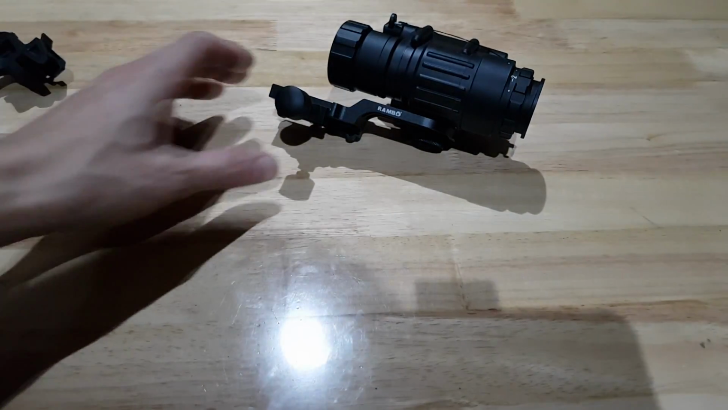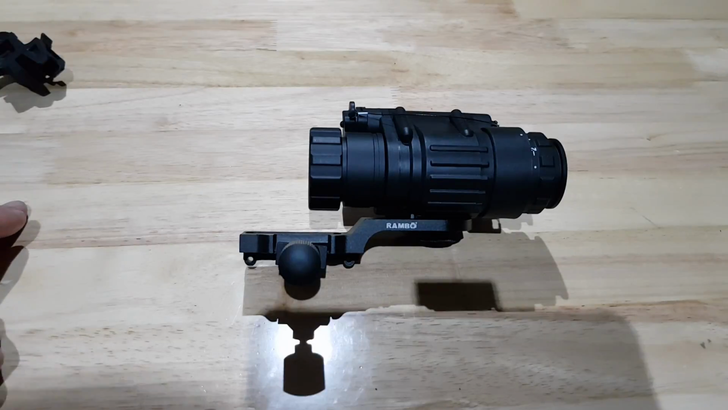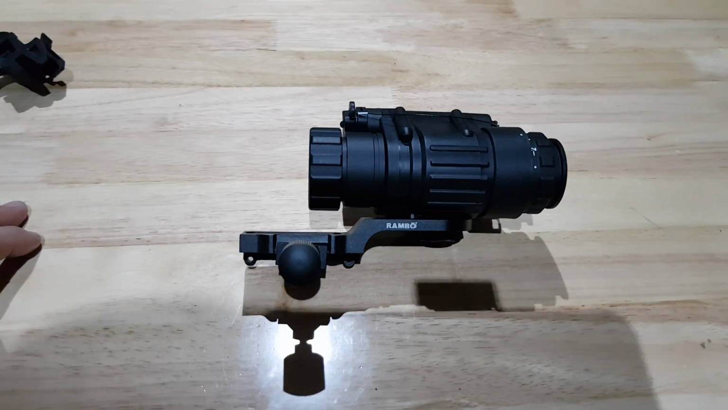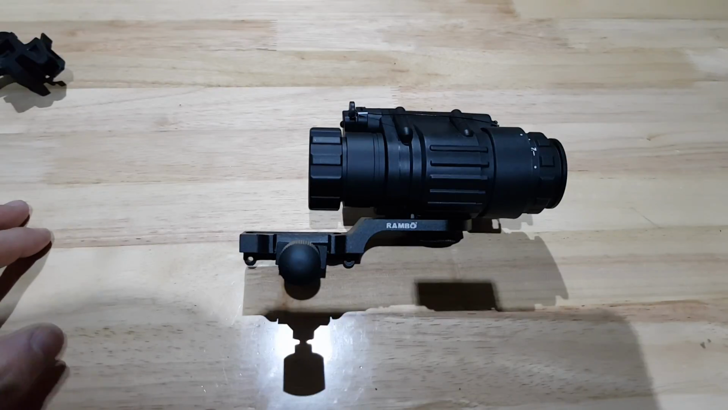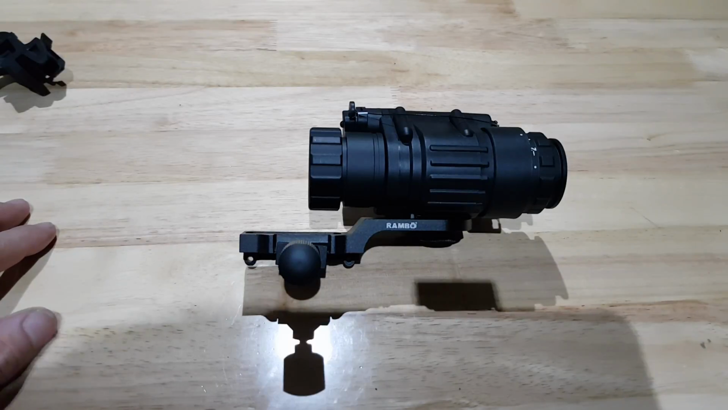It's worth noting because that's kind of cool too. But yeah, you can't use this as a night vision goggle like a real PVS-14 because it's got a degree of magnification. I don't know exactly how much, but it's probably about 2 times. And you can't walk around with it on your head because you've got no depth perception.